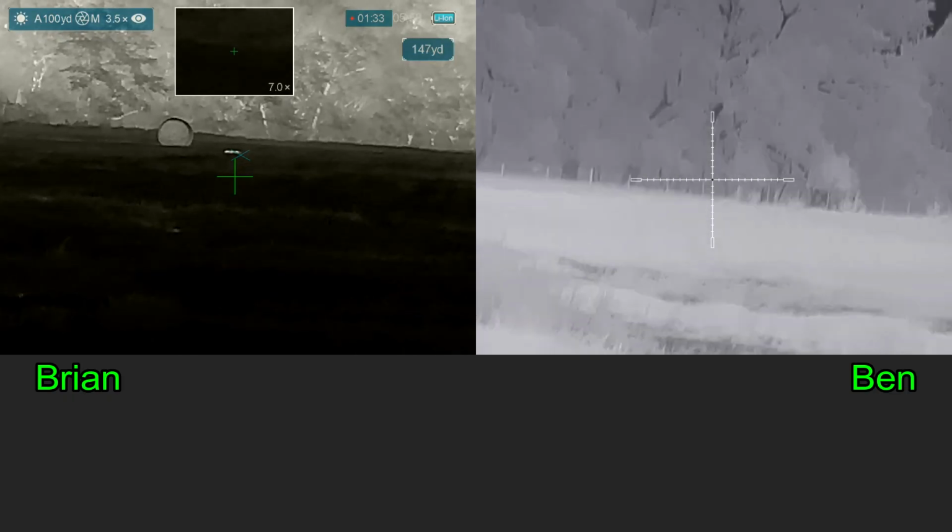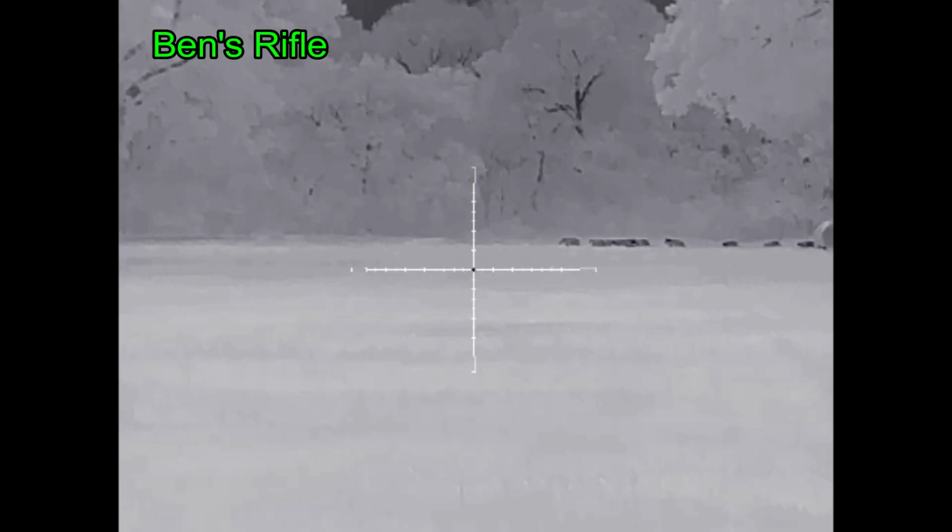So the recorders get turned off, and we get back to doing administrative stuff. We're going to see about dealing with our hogs when Ben sees hogs behind us.